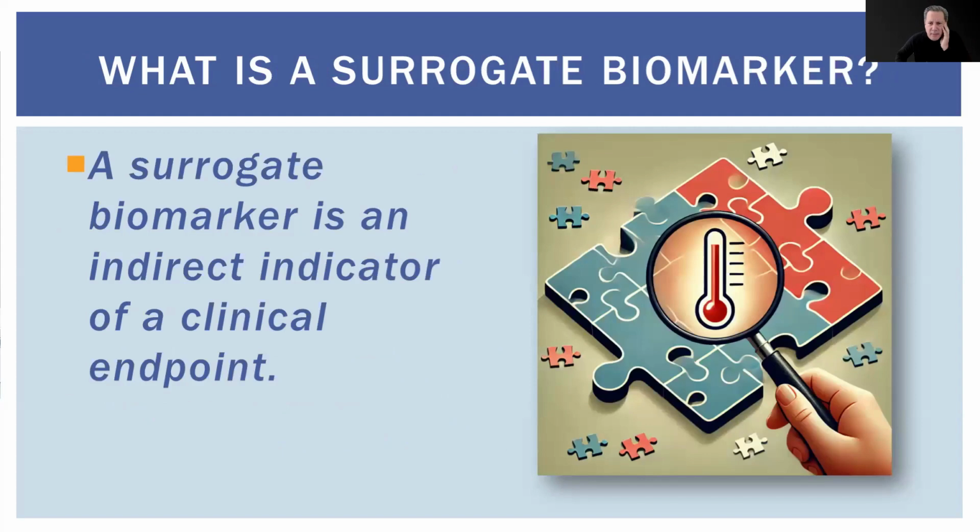A surrogate biomarker is an indirect indicator that helps us predict what will happen with the patient. It's like looking at a clue and making an educated guess about the bigger picture. For example, an increase in body temperature might be a surrogate biomarker for infection.